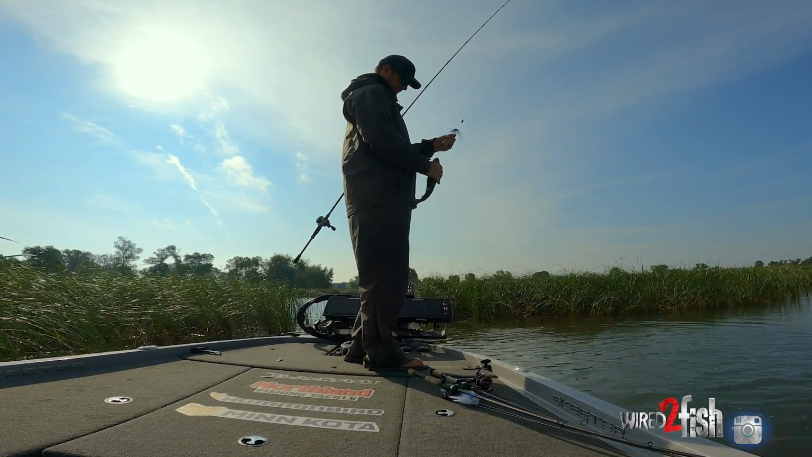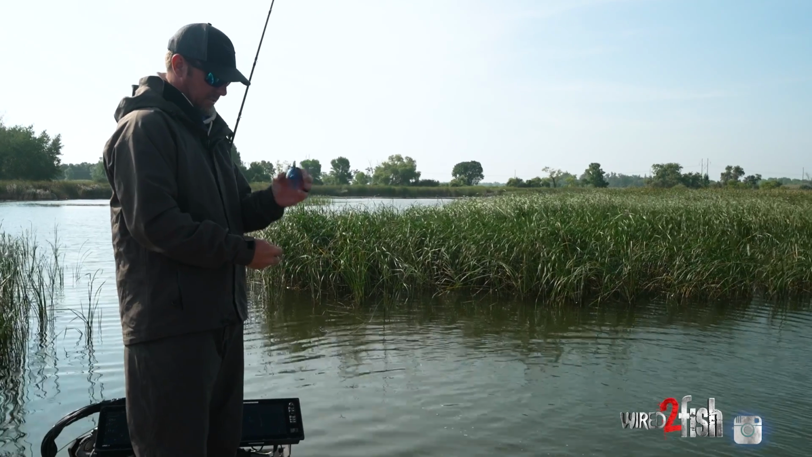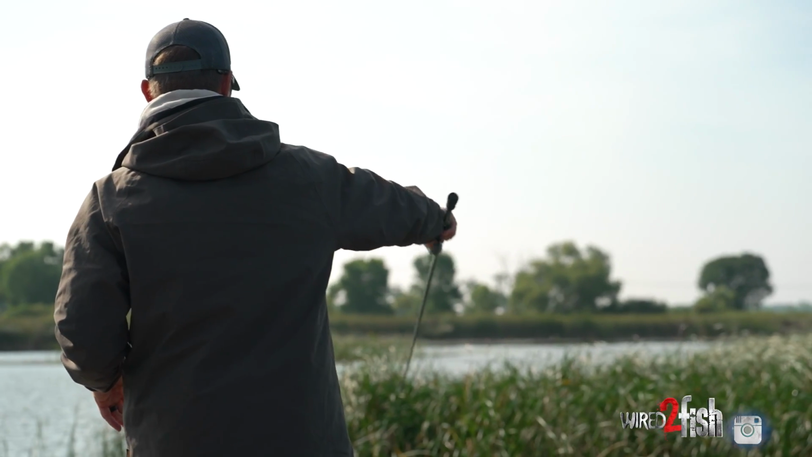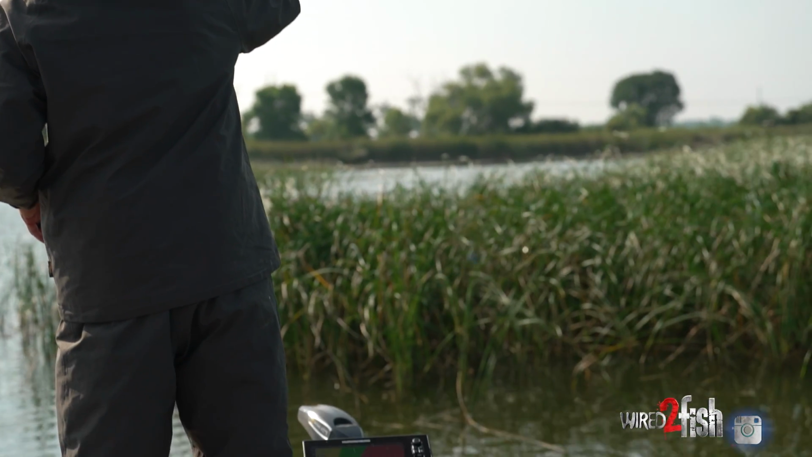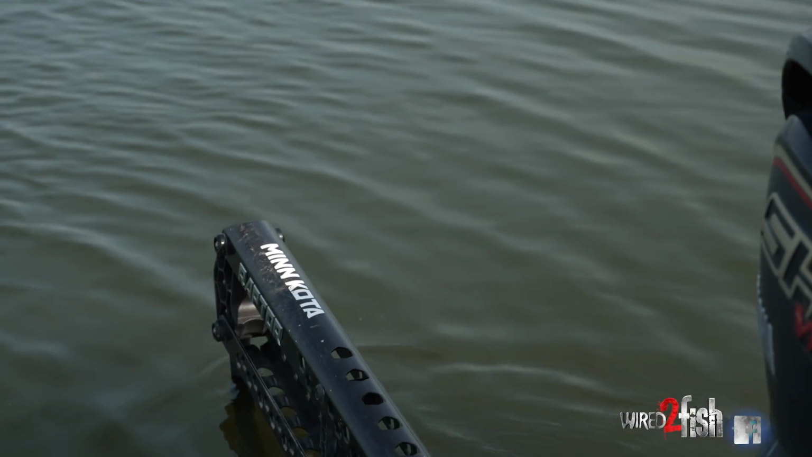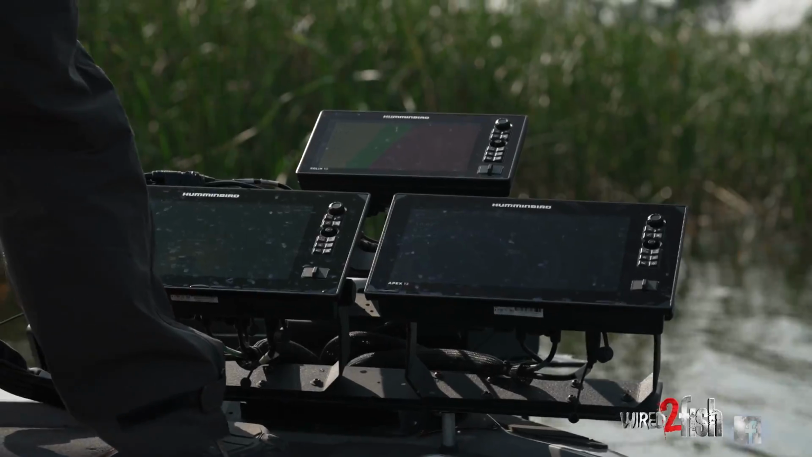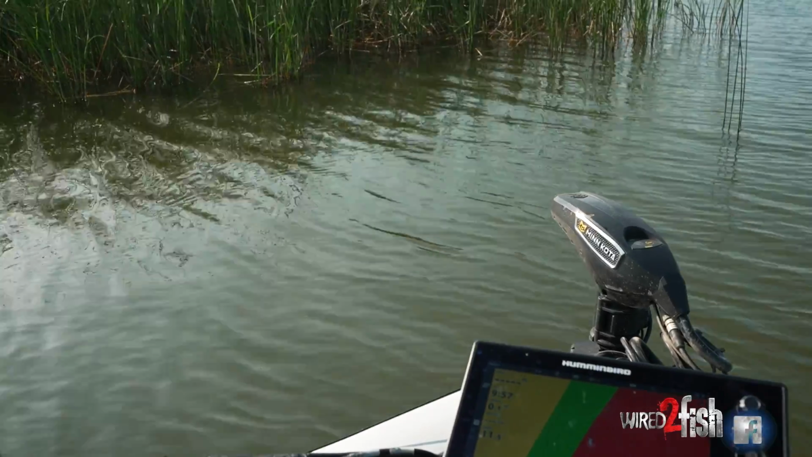Ain't very big. They're healthy in this lake though. They're all built like footballs. You start to do this enough, you start to flip this heavy cover, you can almost call your shots. You know where the fish are gonna be, so you can be super stealthy. Use your Raptors, turn your trolling motor down. Just slowly creep up on these fish.